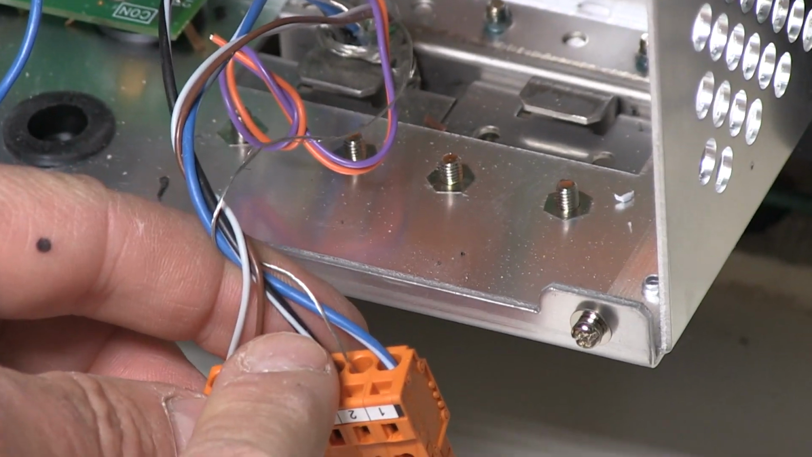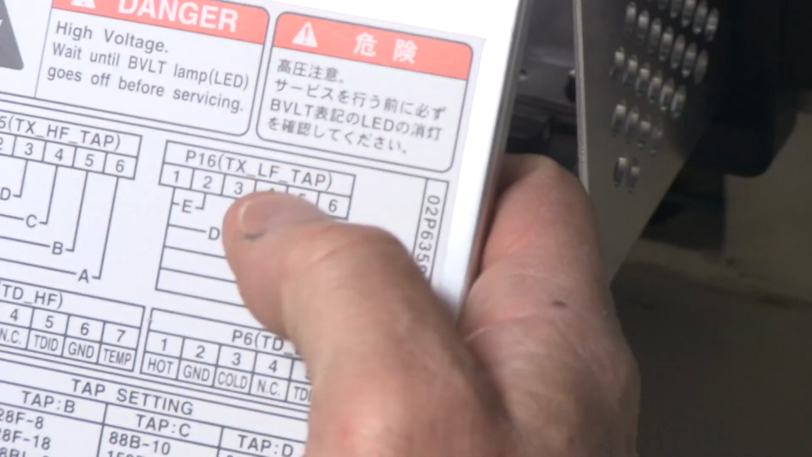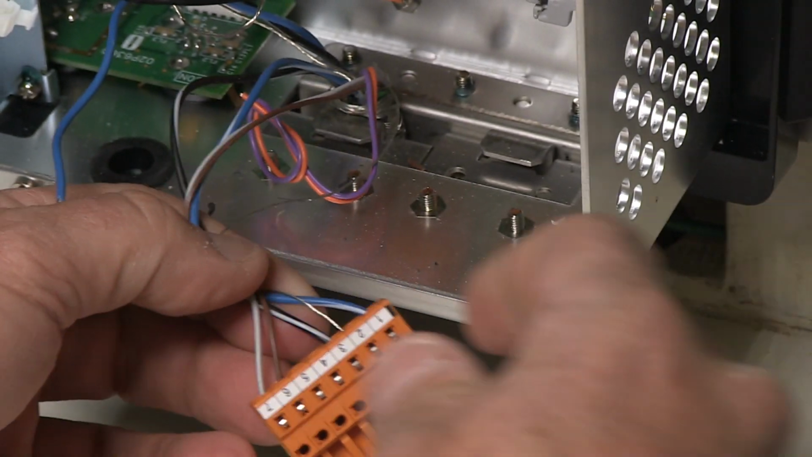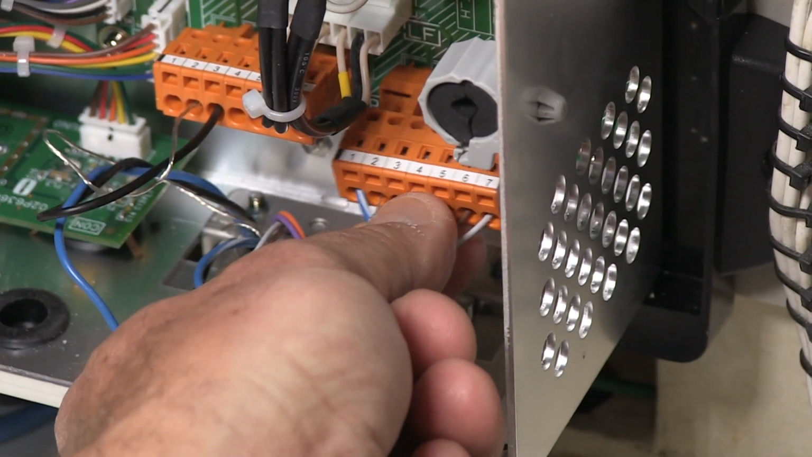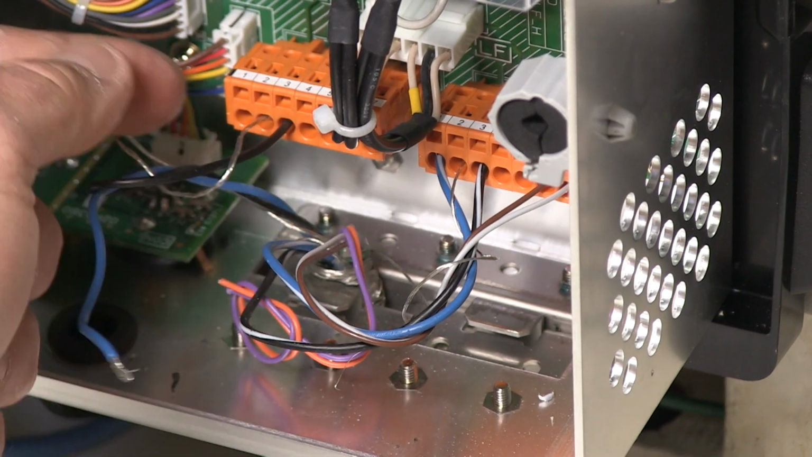Okay, so the low frequency side is going to be this side, and that corresponds to this terminal right here, 1, 2, and 3. You can see I've already pre-wired that right here, 1, 2, and 3. Yep, perfect. And that just plugs in. Okay, so that one's done. And I left this one off just to show you how the Wago tool works.